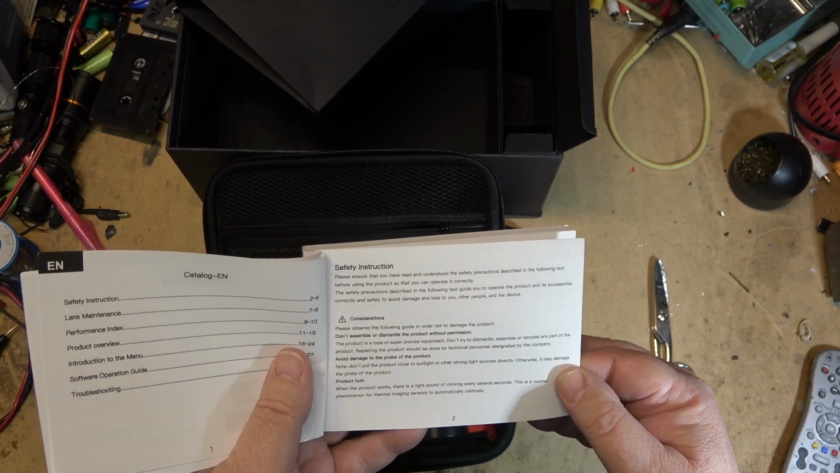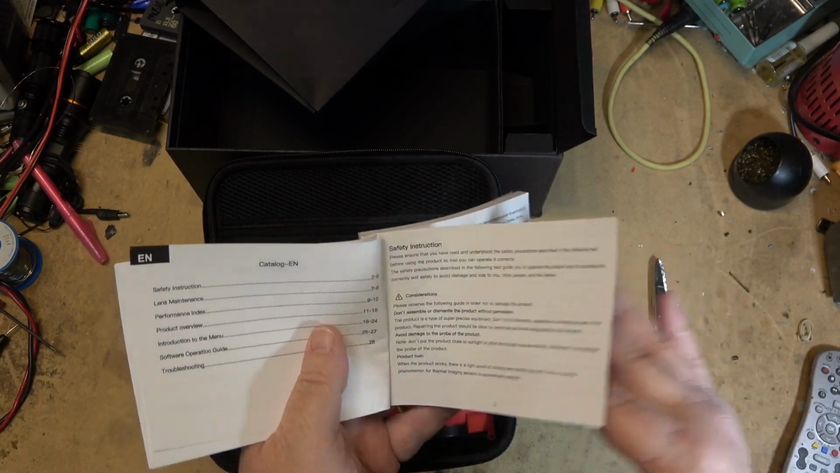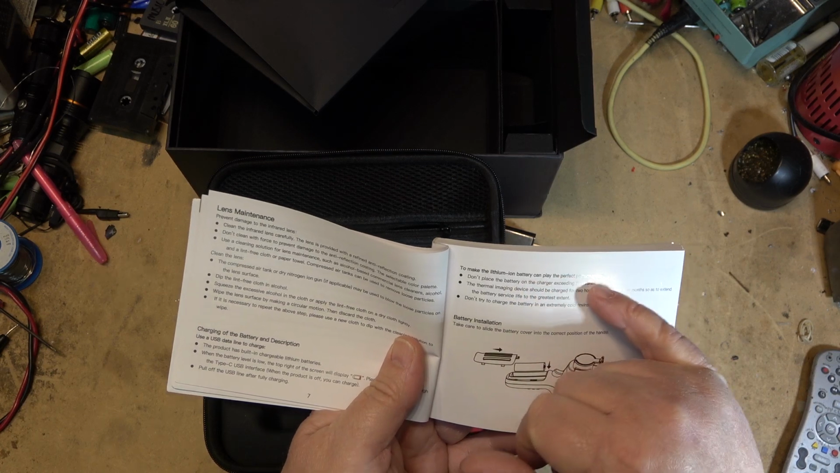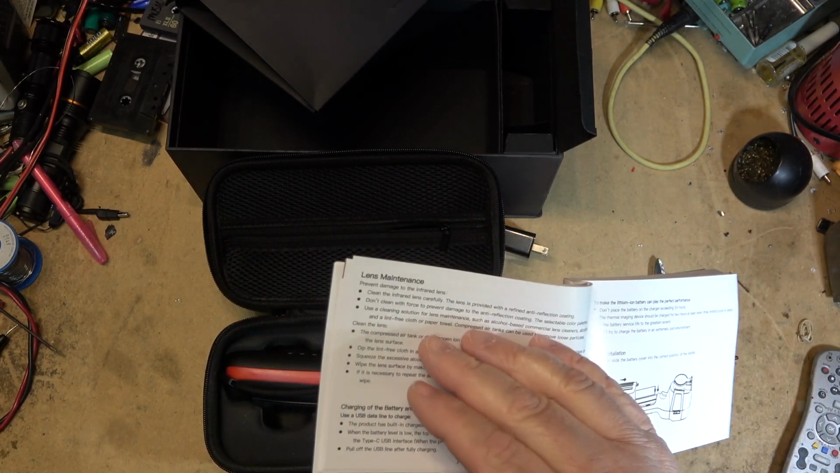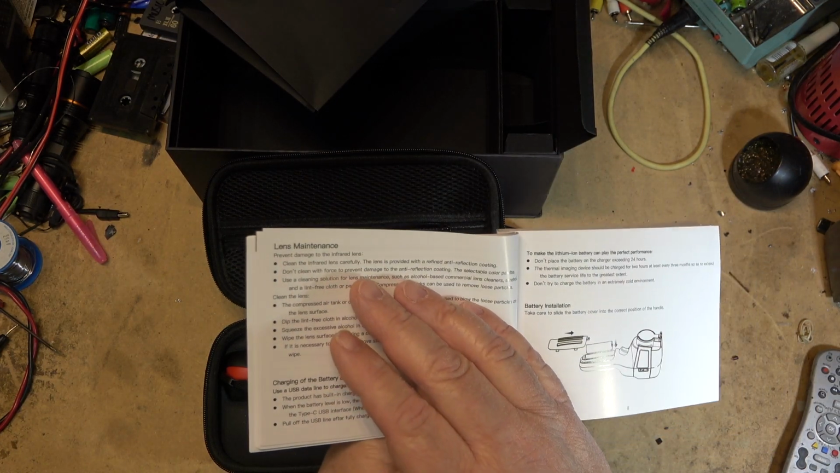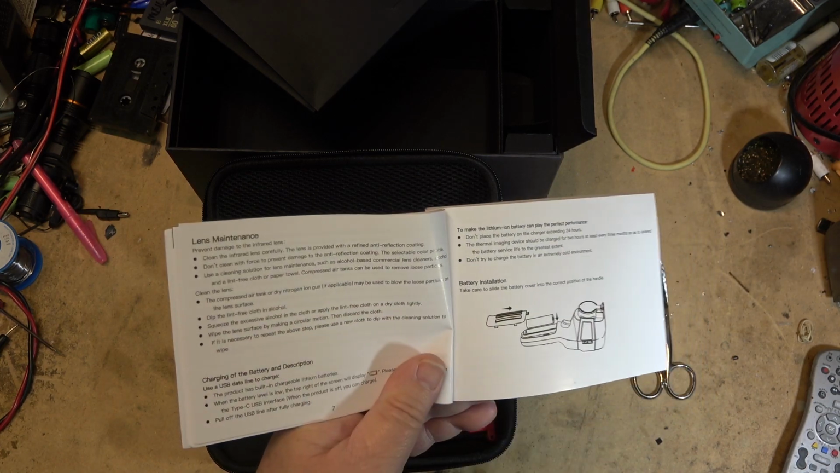And it says when it works, there's a light, sound, or clicking every several seconds. That's normal. Yeah, it takes a lithium battery. Do not place a battery on a charger exceeding 24 hours. No kidding. Prevent damage to the infrared lens. Clean the infrared lens carefully. It's got an anti-reflective coating on it, so in other words, keep your fingers off it.